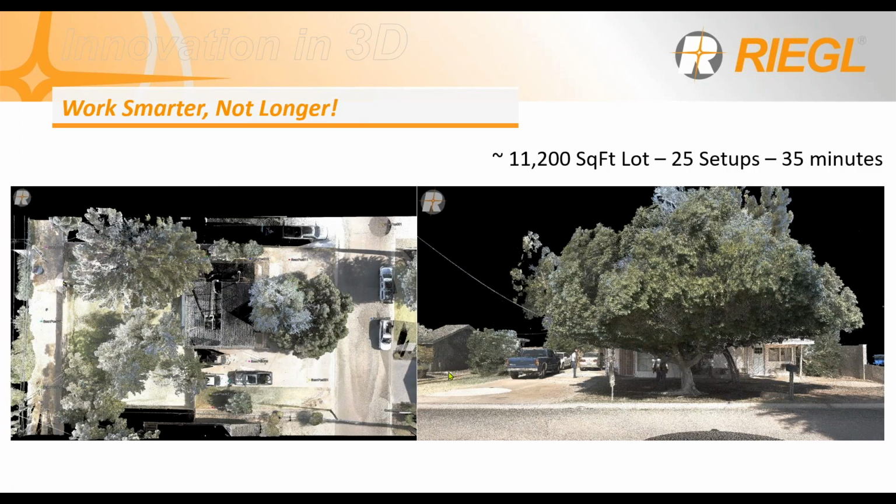So you can have different projects that are very different in scope and requirement. And here are the two examples that I was just mentioning. Two very different environments and different outcomes. For the first one, we have this 11,200 square feet lot with 25 setups. It took me like 35 minutes to scan the whole area.